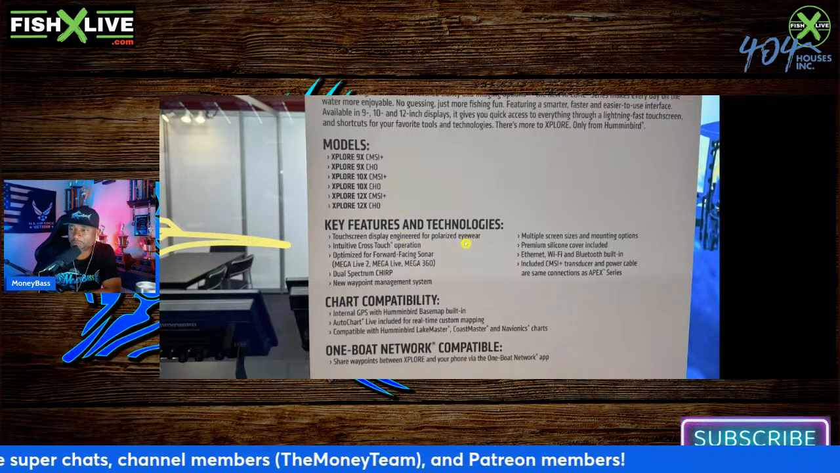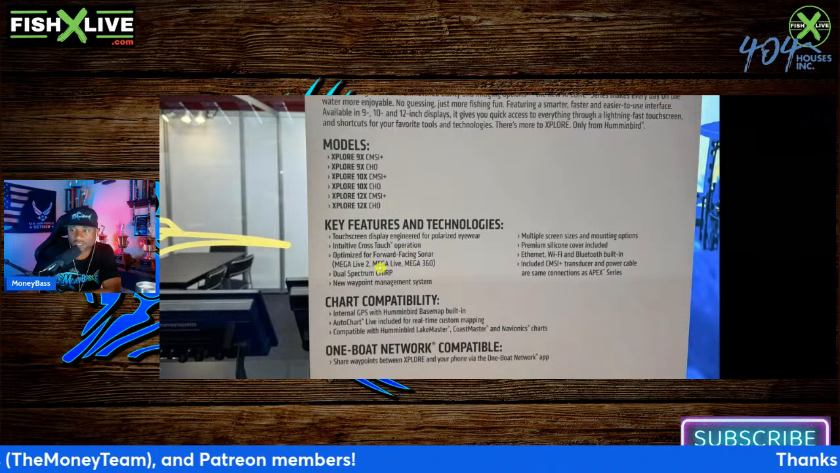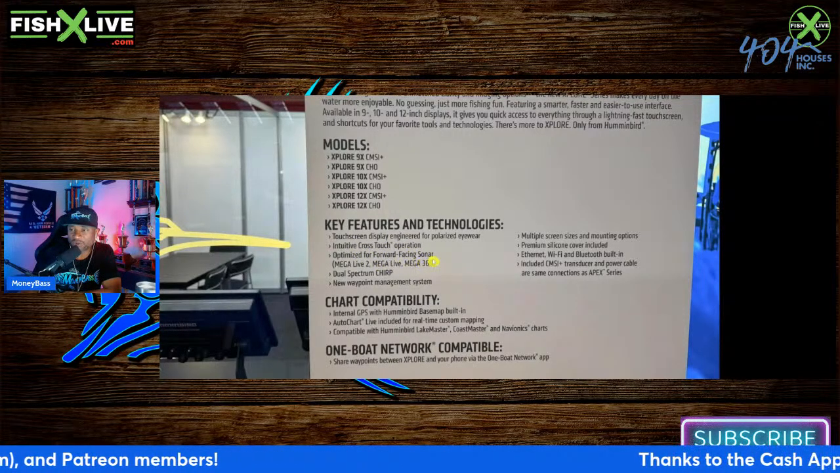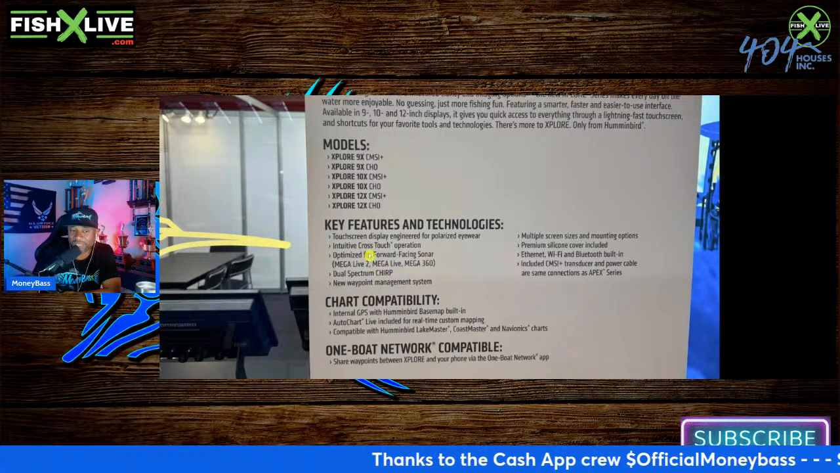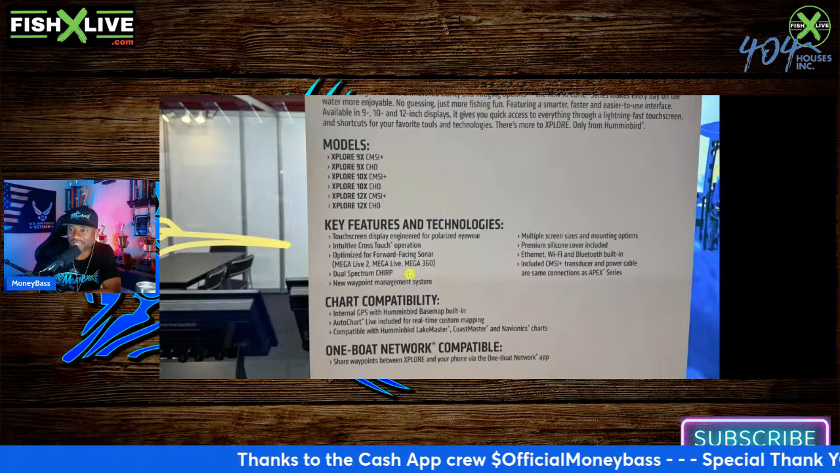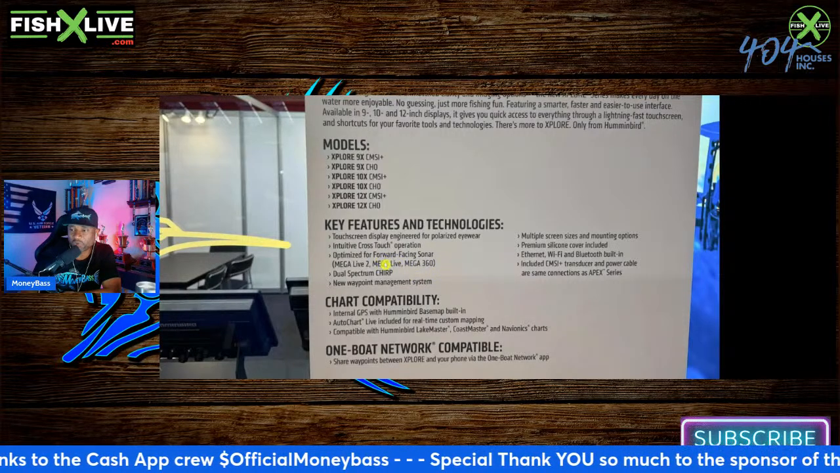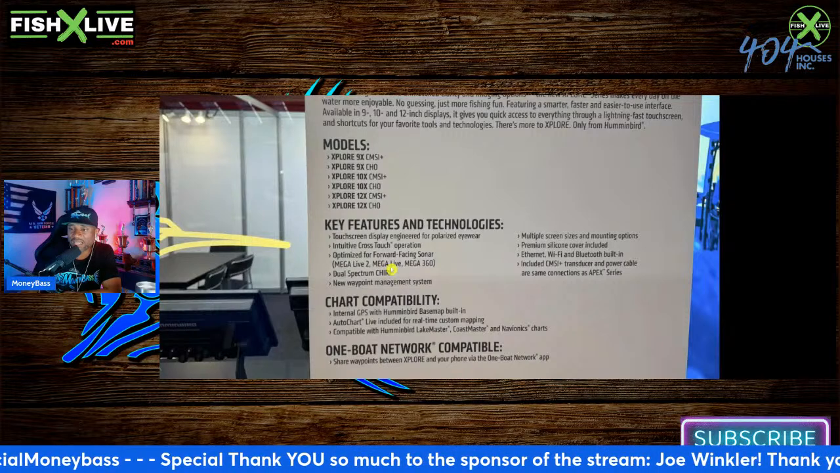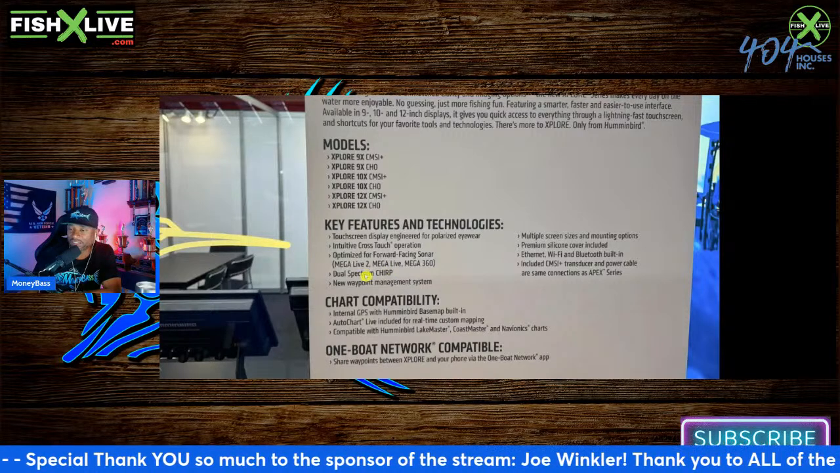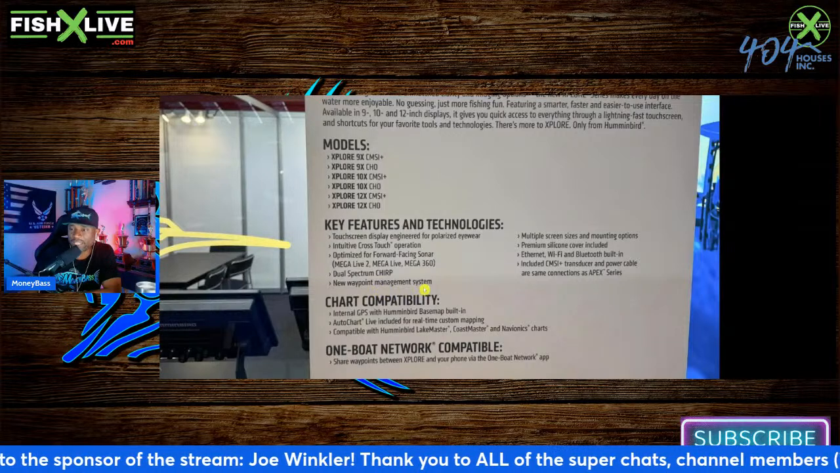Touchscreen display engineered for polarized eyewear. Intuitive cross-touch operation. Optimized for forward-facing sonar. Mega Live 2. All right, look at that, guys. Mega Live 2. Mega Live and Mega 360. Okay, so apparently it is still compatible with the current Mega Live system that is out, which is definitely a good thing. All right, dual spectrum chirp, new waypoint management system.